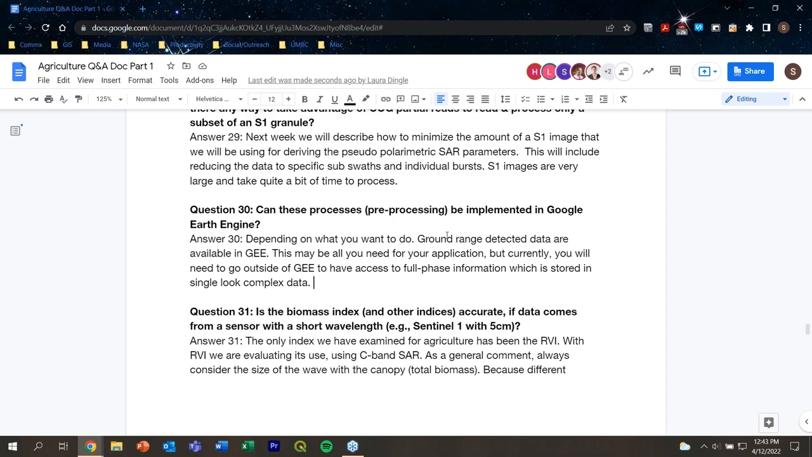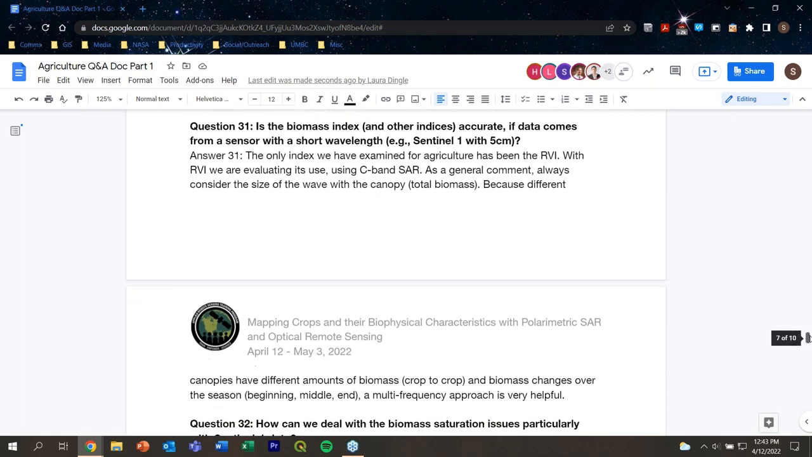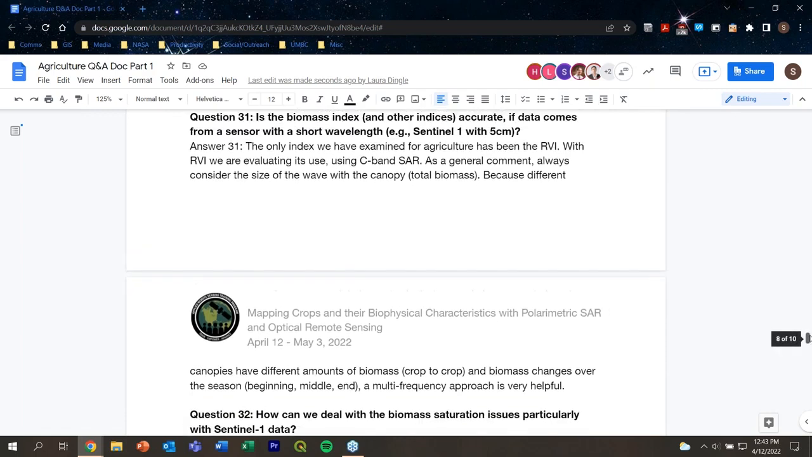Thanks, Sarah. Question 31, is the biomass index accurate if data comes from a sensor with a short wavelength, example given Sentinel-1 with a 5 centimeter wavelength? So it's Heather, I answered this one. To be fully candid with you, the only vegetation index within SNAP that our team has worked on is RVI. So I'm just going to limit my comments to RVI.